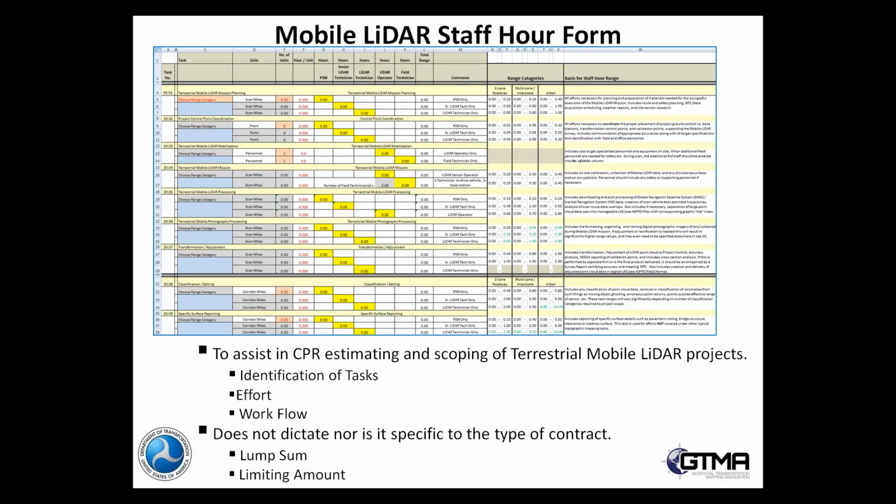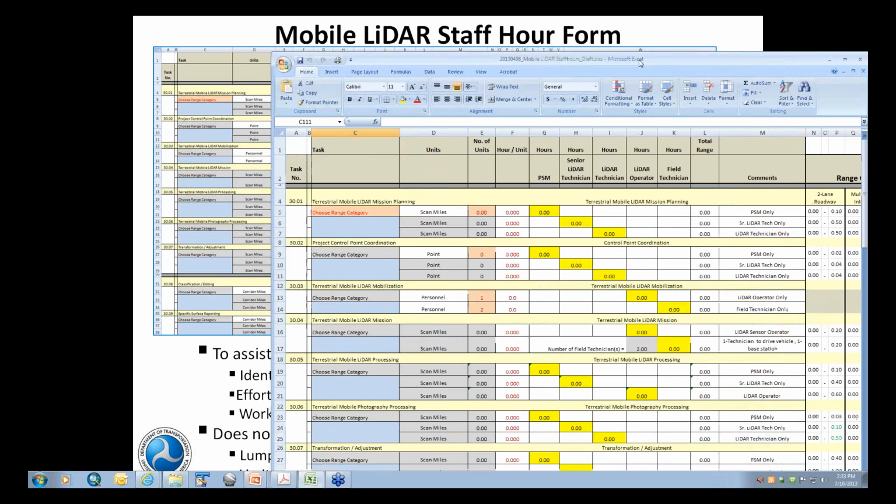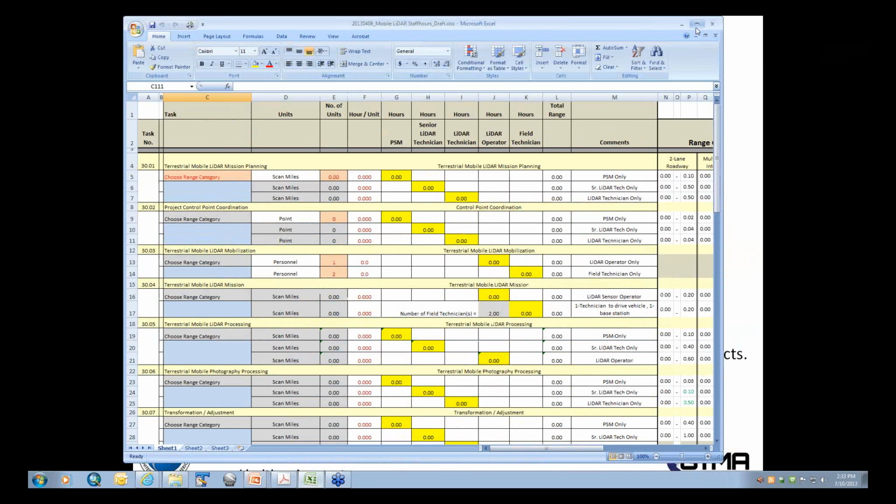Now, the key component here is, in Florida, as in other places, we follow the Competitive Consultants' Negotiation Act, the CCNA. So therefore, the staff hour form is strictly to estimate the amount of hours to perform a particular task, the amount of effort, and also to establish a workflow. And as you can see, let me see if I can bring up a maybe a little easier form to look at.